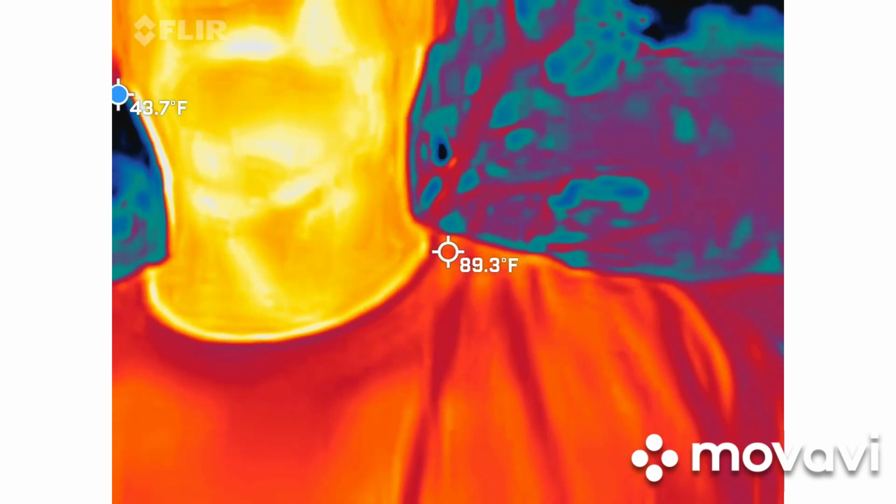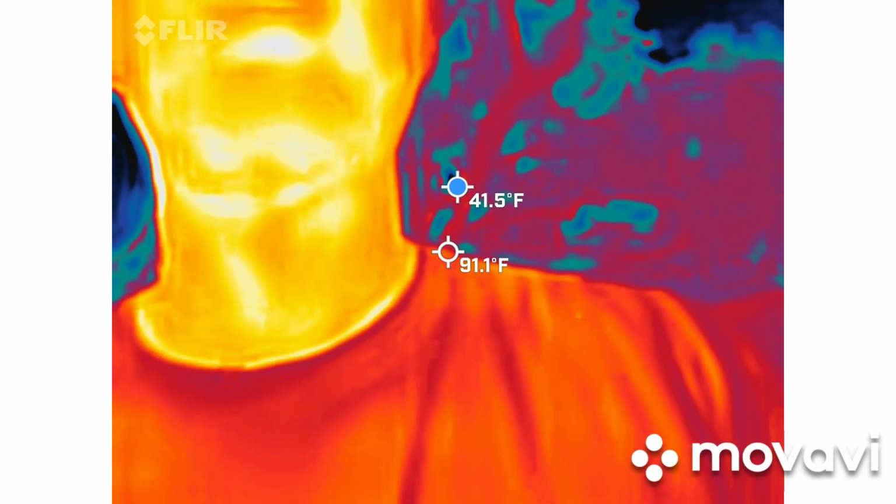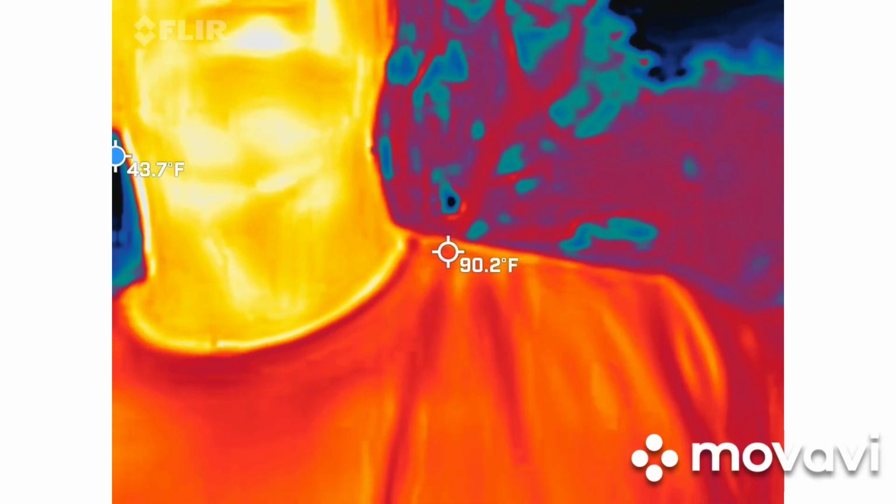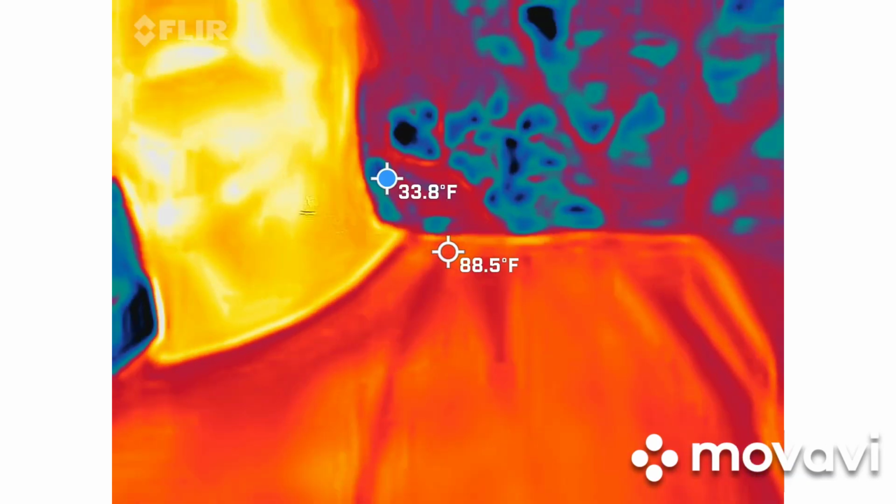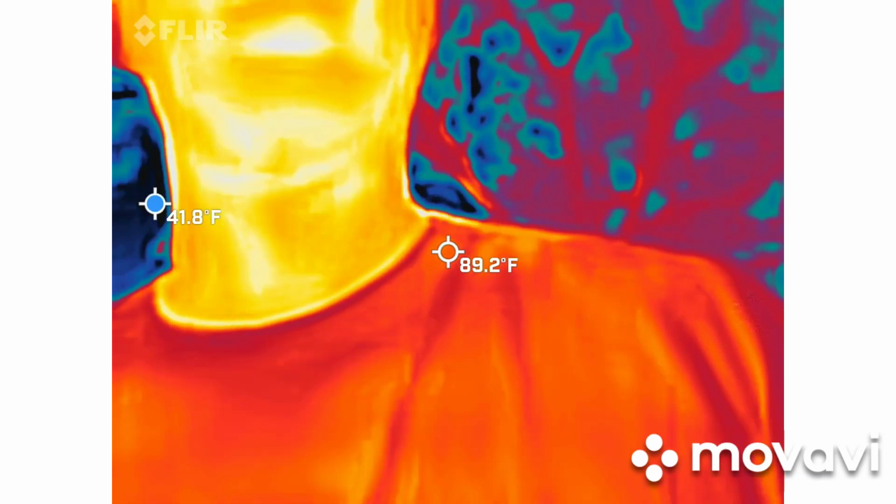But we're going to try to keep somebody in view at all times, because obviously our skin is going to be warmer than anything else out here. Which, by the way, thank you for picking a nice breezy night. I've been carrying around equipment in these hot summer days, and this is going to be really nice for me.